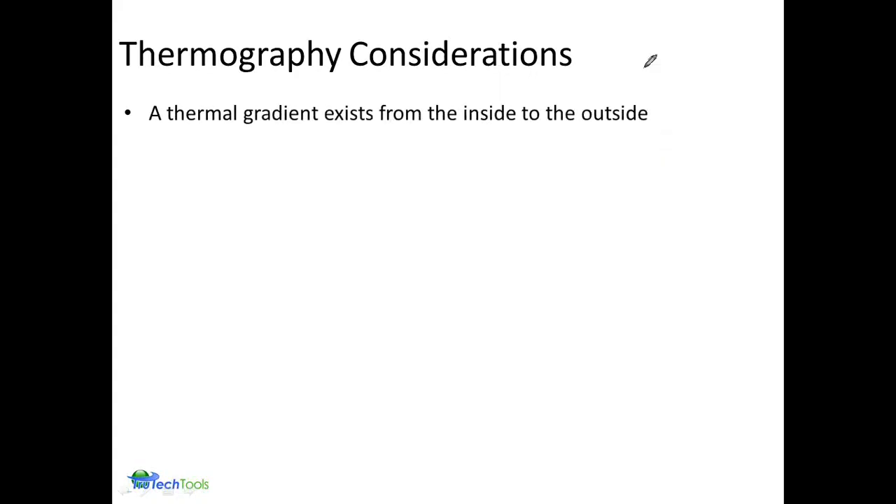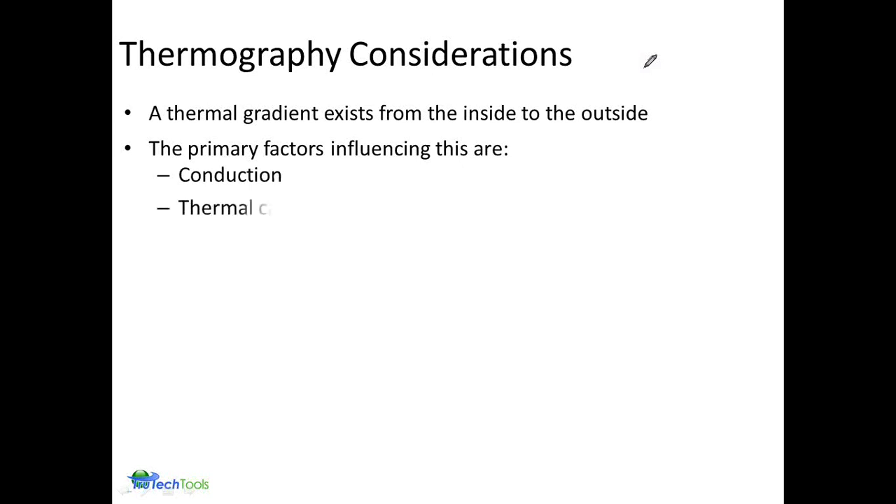So, thermal considerations: we always talk about the thermal gradients existing between outdoors and indoors. Some of those are significant influences to the pattern that we're going to see. And again, as I mentioned, conduction, the movement through the solids, through the studs, and through the sheetrock and things like that. The ability for different materials, thermal capacitance, to store energy.